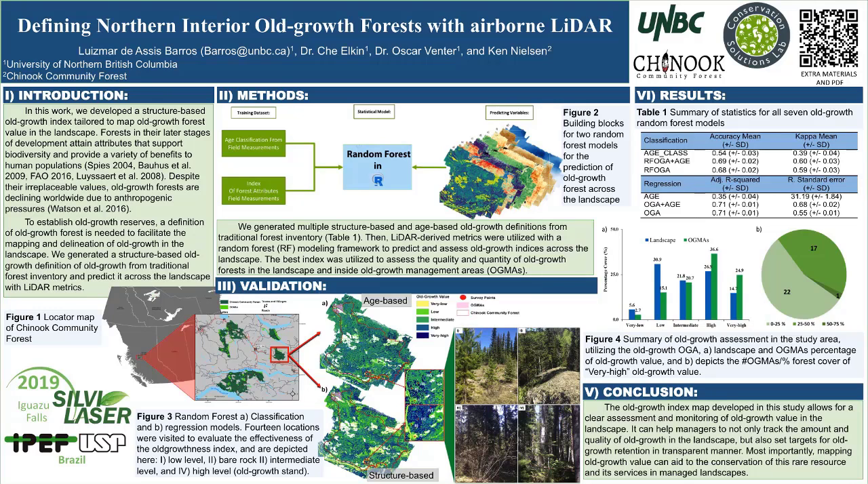ALS 046, defining old growth forests with airborne LiDAR. Forests in their later stage of development attain attributes that support biodiversity and provide a variety of benefits to human populations. Despite their irreplaceable values, old growth forests are declining worldwide due to anthropogenic pressures.